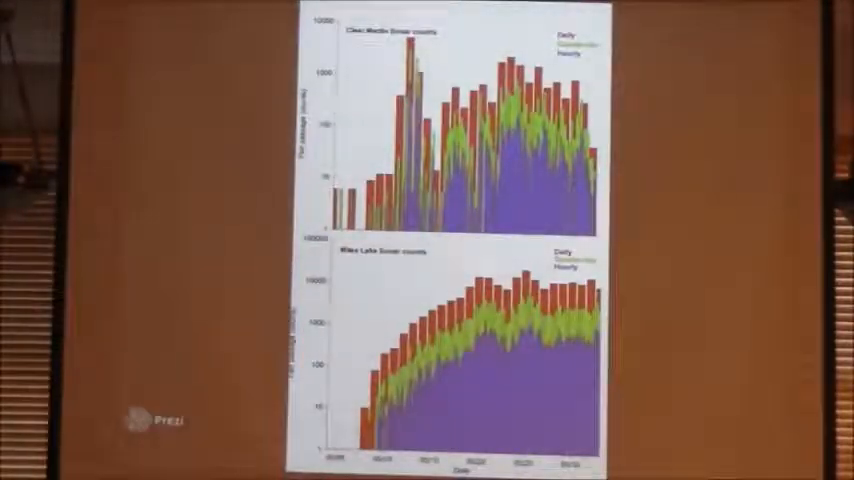And these are the results. These are the counts that we collected. That's this top panel. And then down below, this is the state's Miles Lake sonar. And it's time on the bottom. So we turned the sonars on May 4, and we ran them to June 1. And so the two figures are lined up. And I just showed the same counts shown different ways.